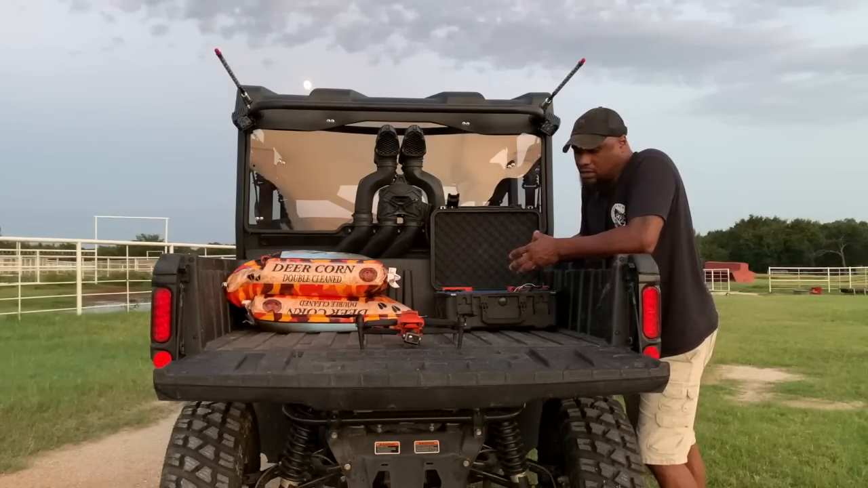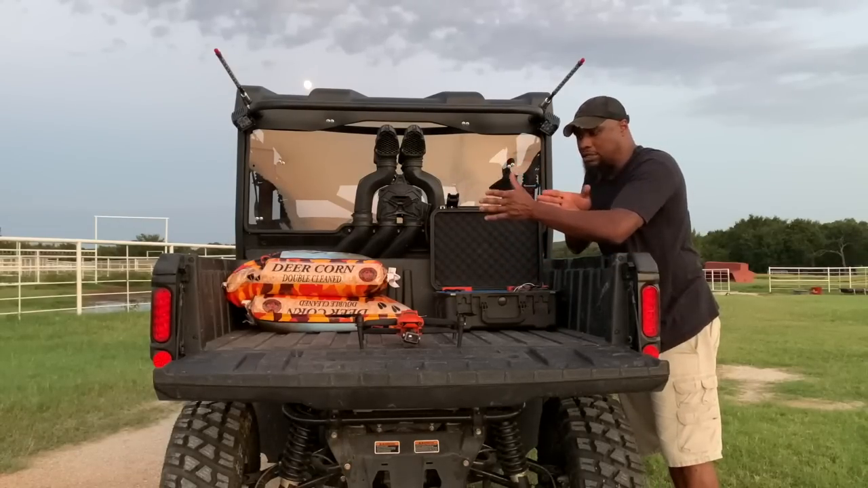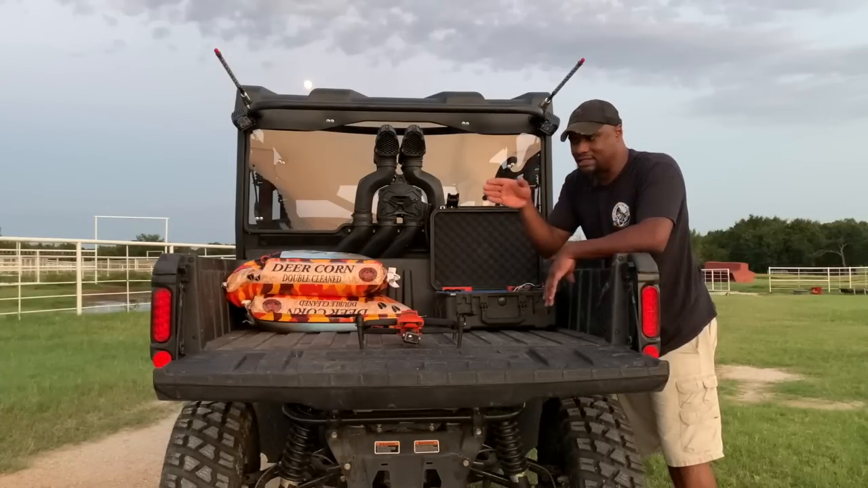I know you guys love to see what these animals are doing from the sky. It's pretty cool. When they spook, they get in a single file line, and they almost look like snakes. They almost look like a bunch of ants. If you pay attention to ants on the ground going back and forth, that's exactly how they're moving.